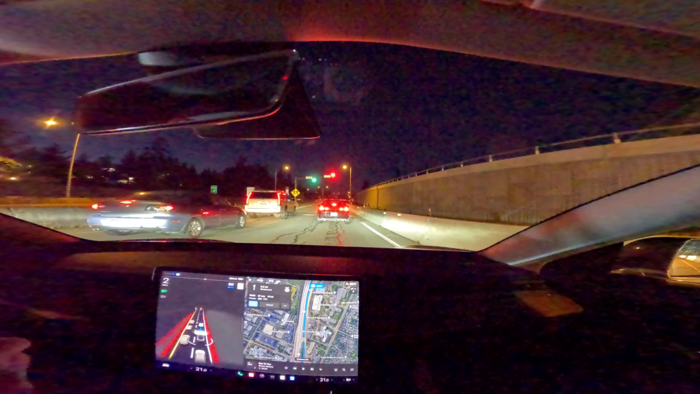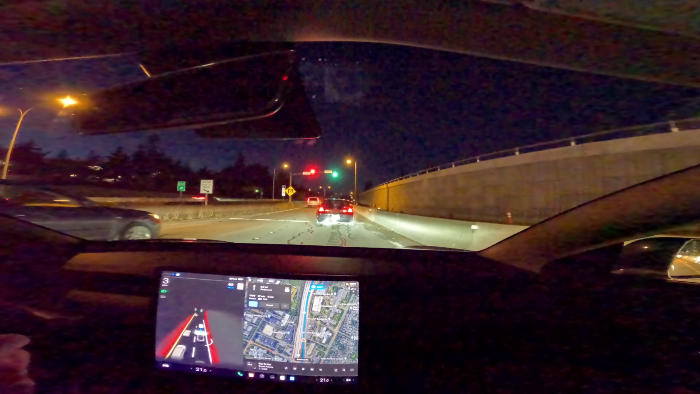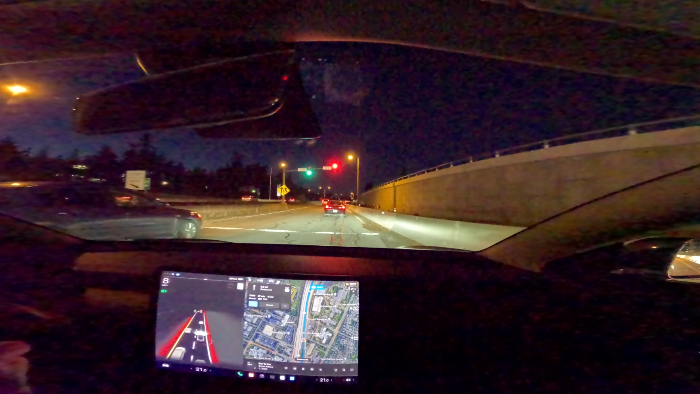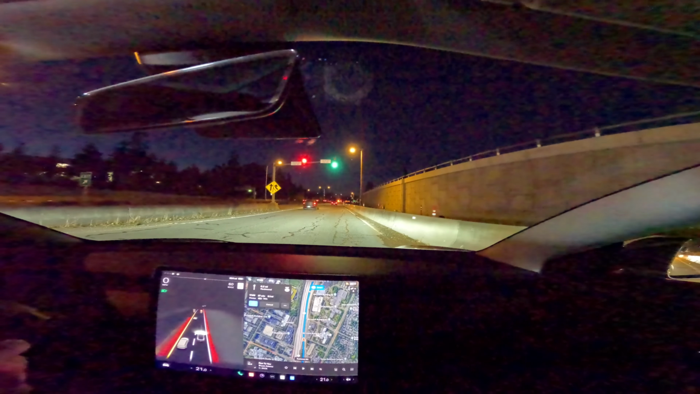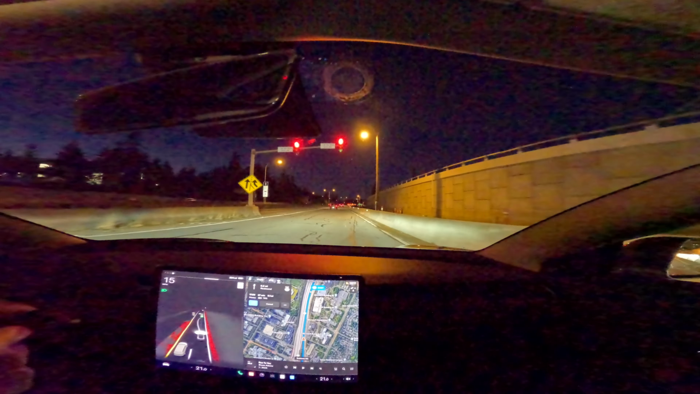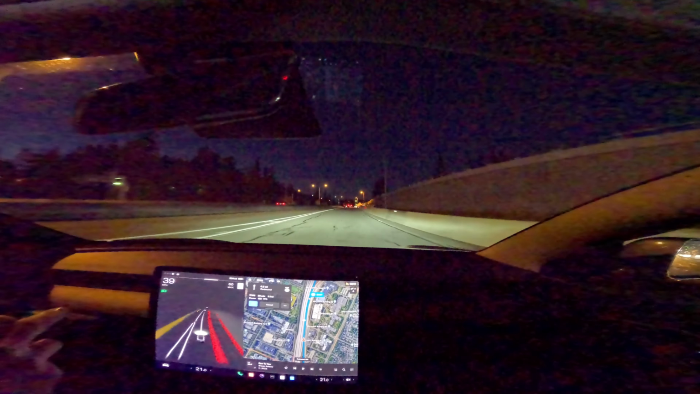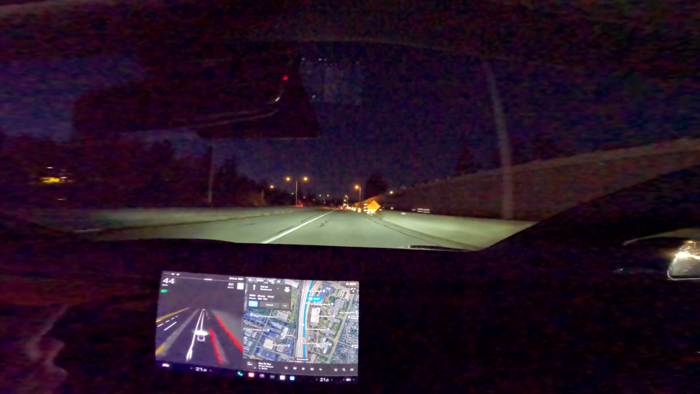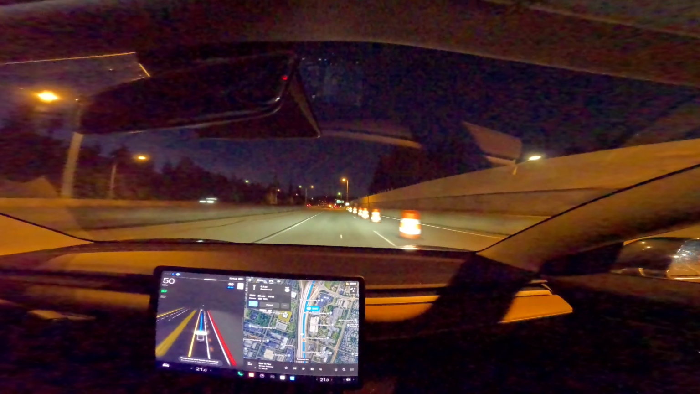This is a filter. I've not seen it do this before, so let's see how it handles it. Oop, a bit quick. I'll stamp on the brakes. I thought it was going to go through. And back on again. So far, not really a ton of success.